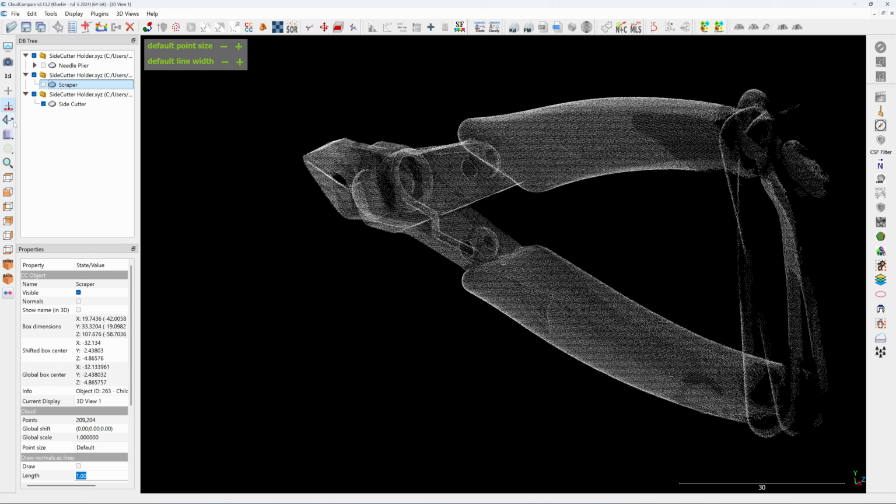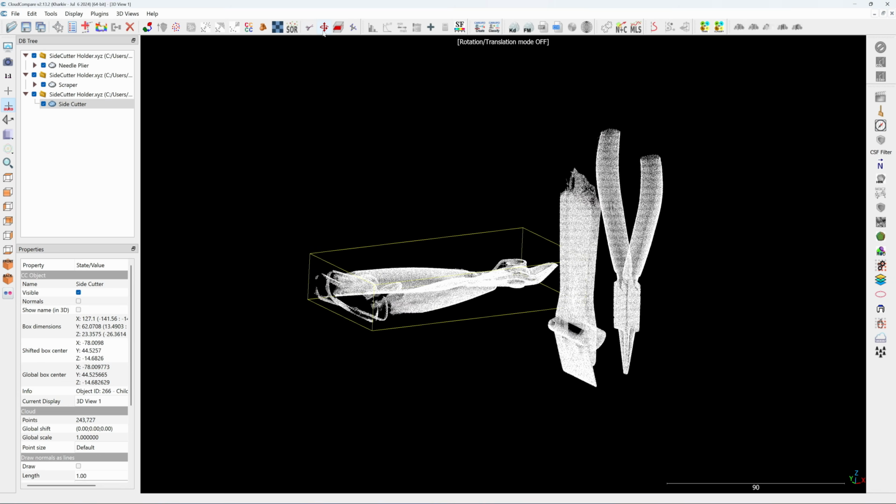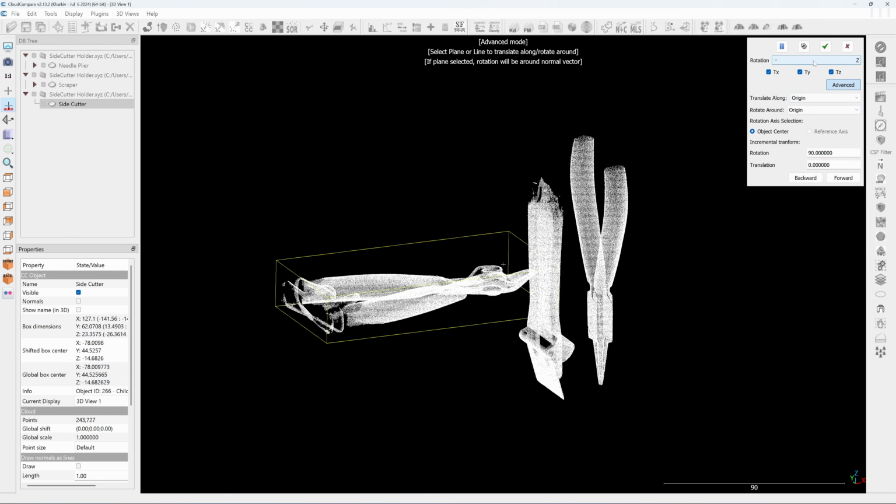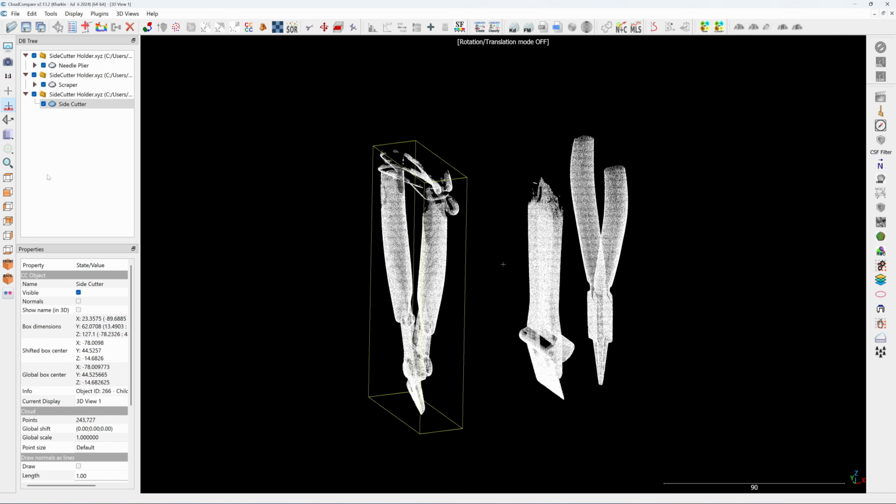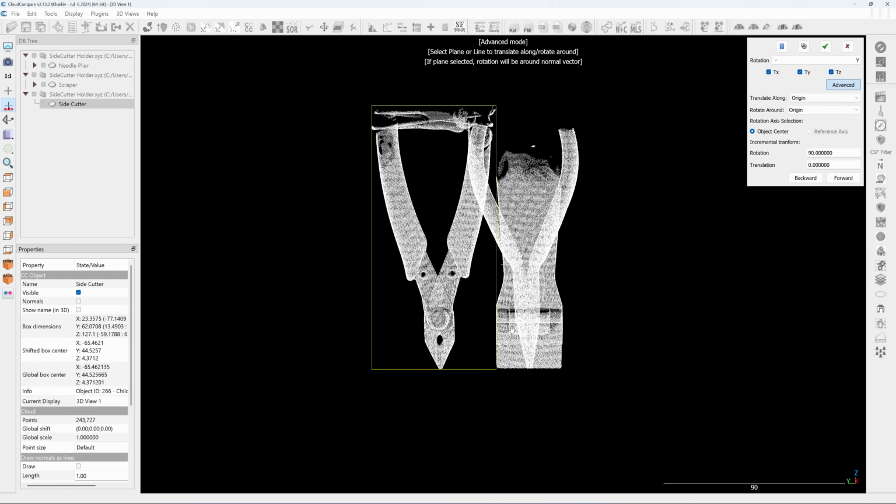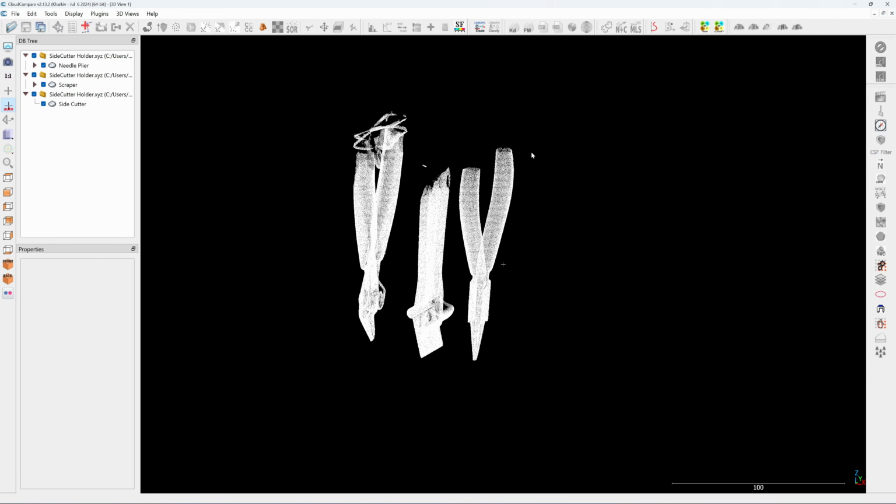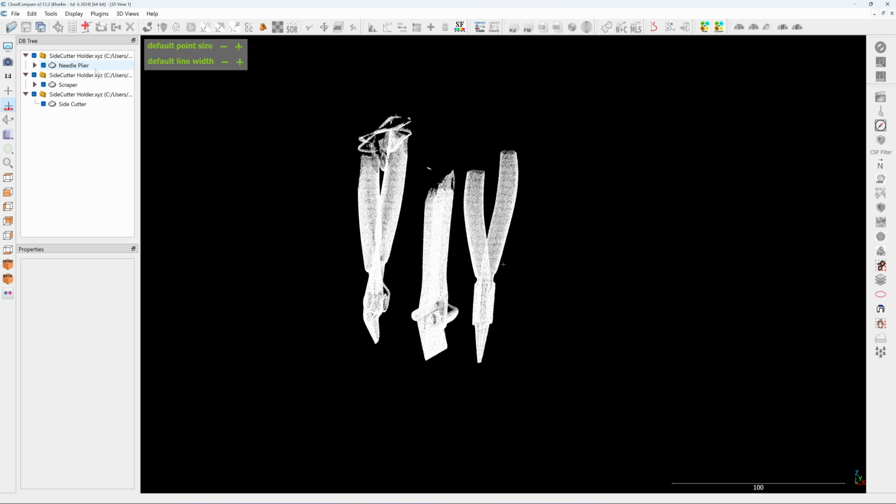Okay, let's align this. 1, 2, and 3. I'm gonna flip it along the Y-axis for 90 degrees. Click on the check mark, and then I'm gonna move it like so. Move it one more time. This time I'm gonna put it here, right here.